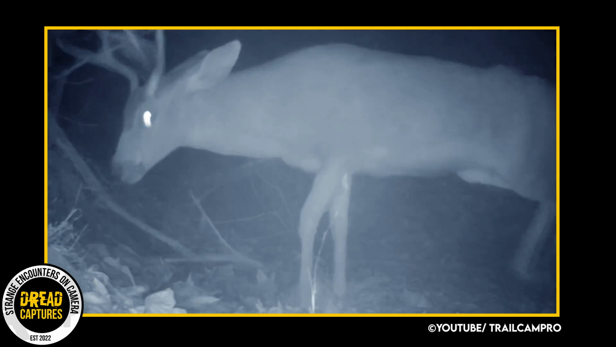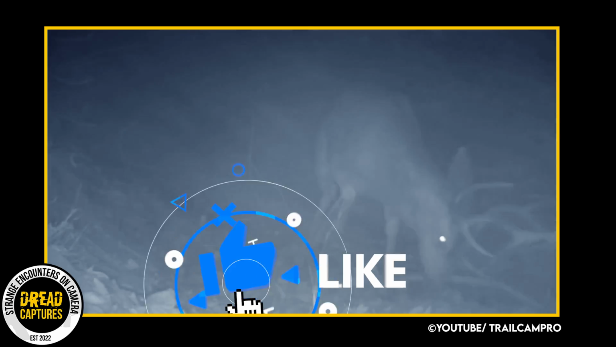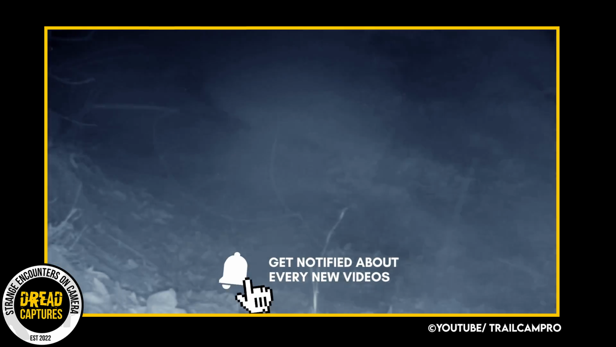This next clip shows a nighttime battle of two bucks, most likely in rut. You see a buck tumble down a small embankment, then smash. Another buck antler butts him off the top. What a great capture.